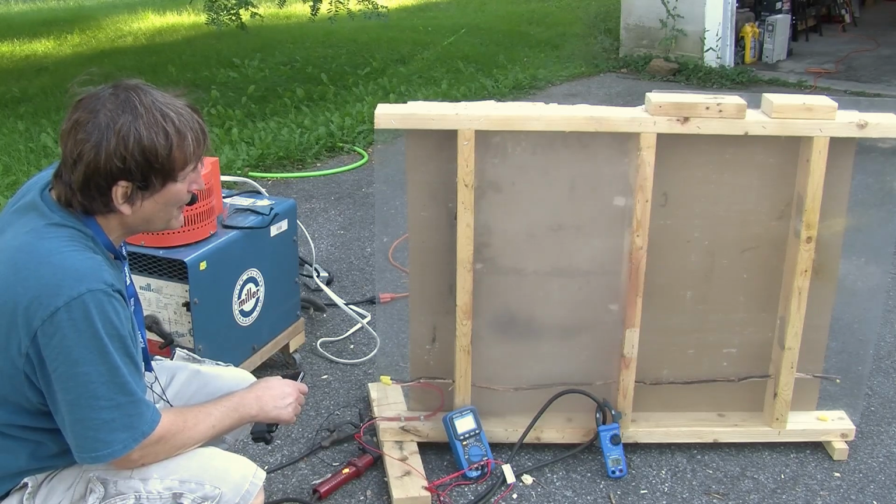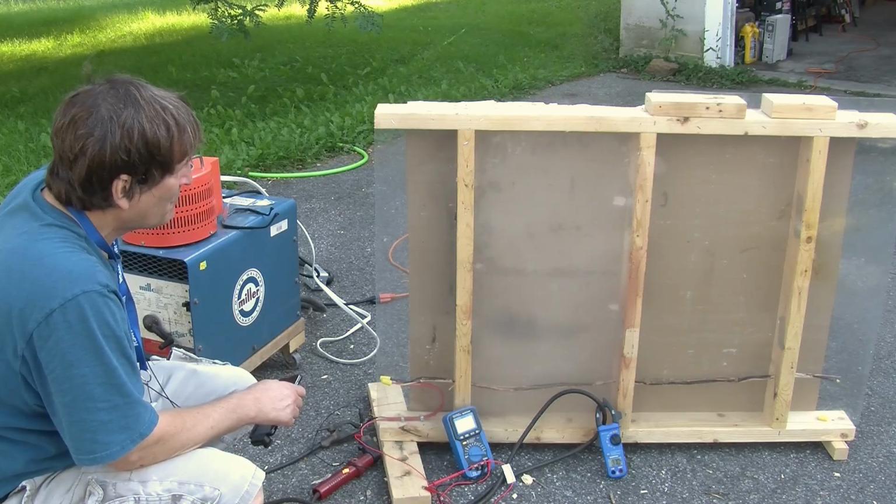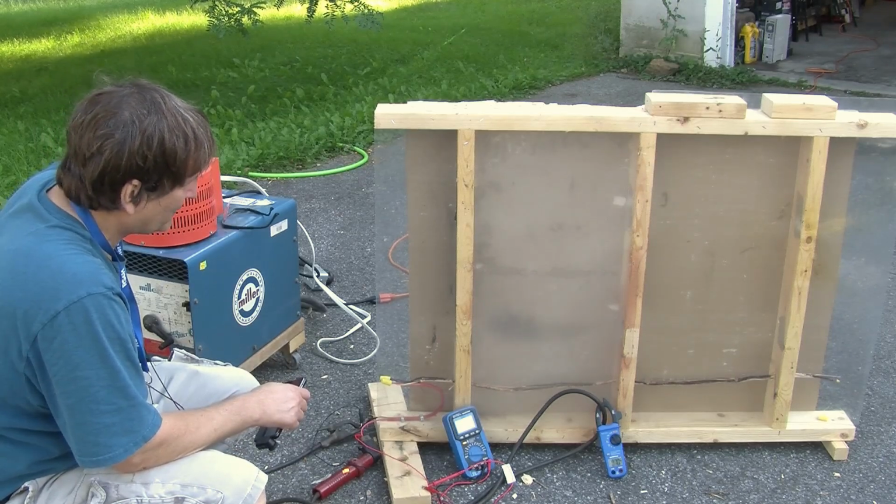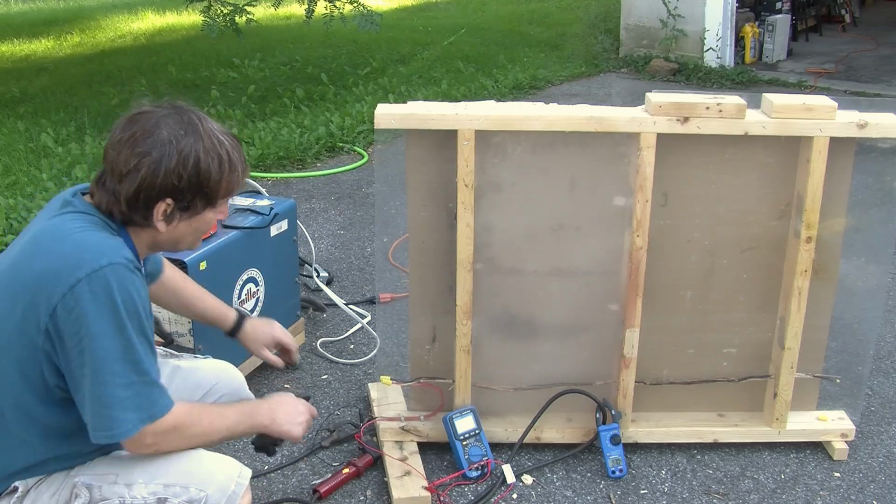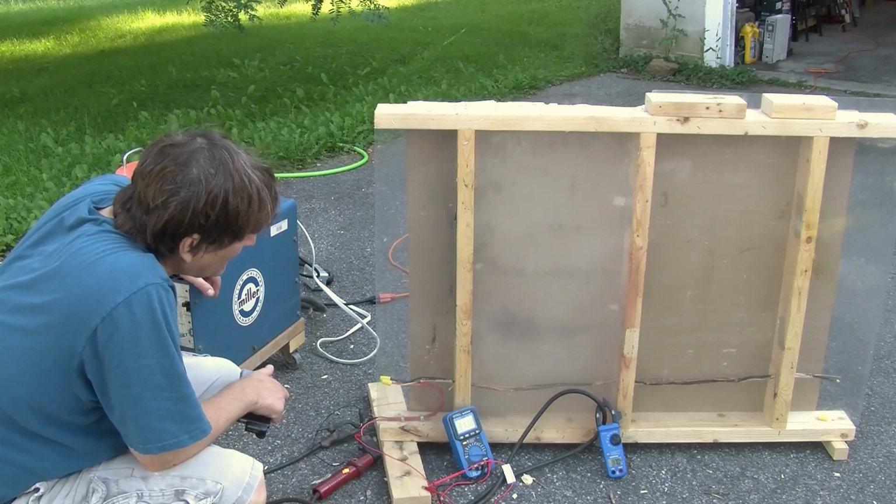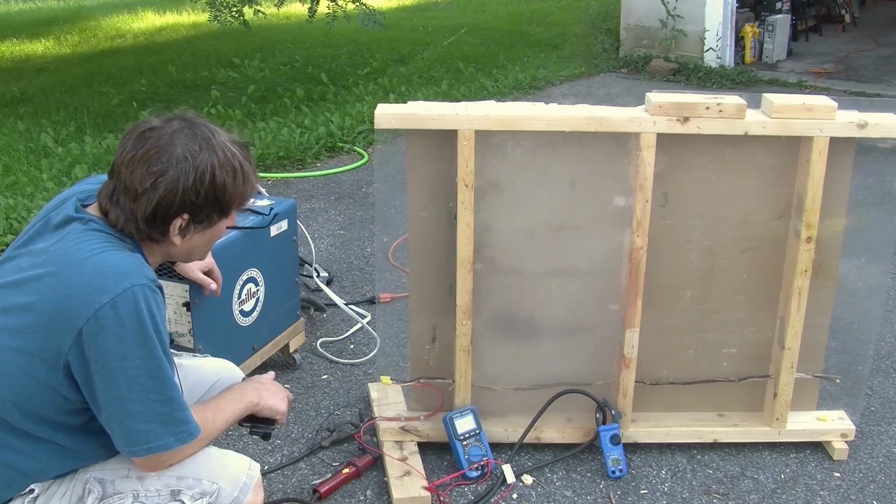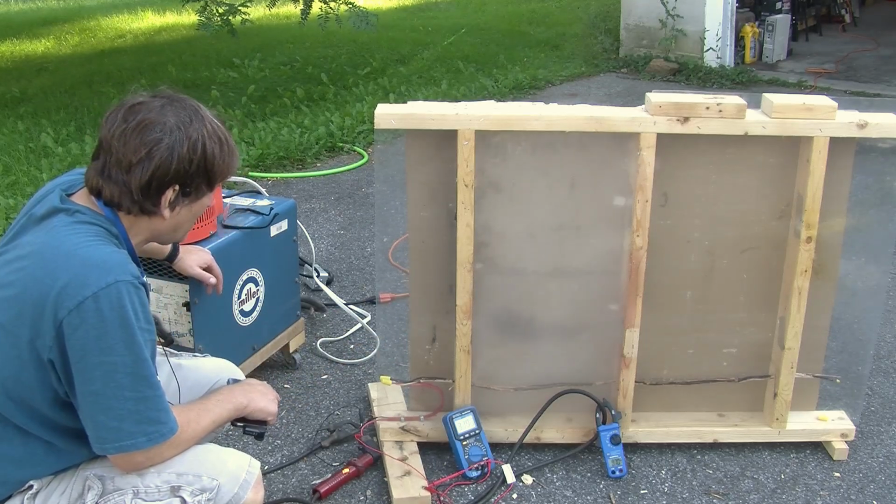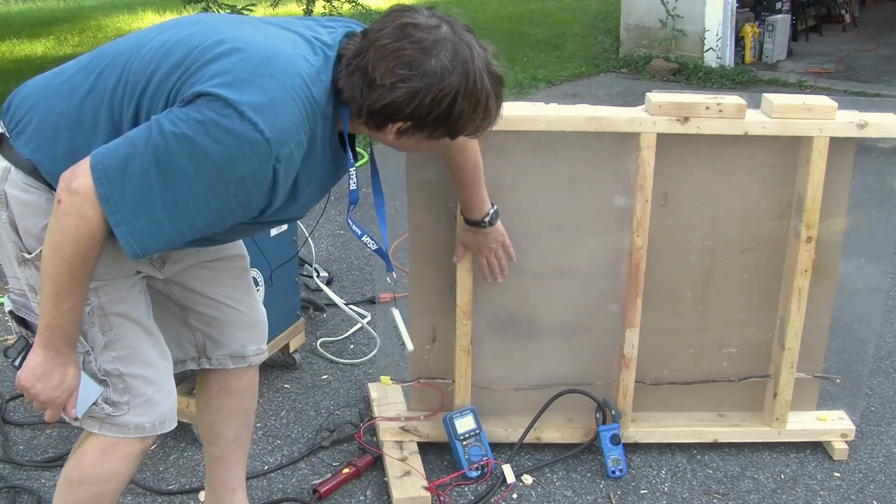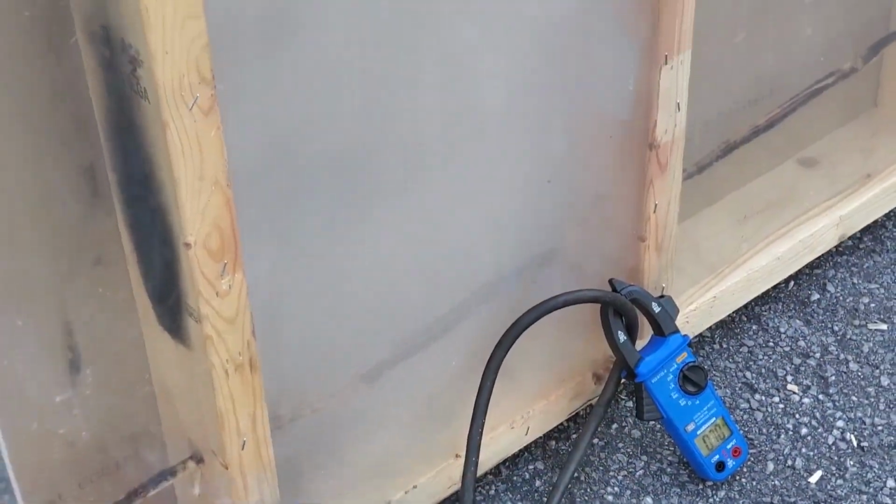This would, of course, be many things going wrong and highly unlikely, but it is very interesting to see what happens. Our voltmeter switched off. I'll switch it back on. So little over 3 volts being dropped along the wire. So we're at over 200 watts now being dissipated in the system. Much more smoke over here, much less over there. So I think the short is now over here.